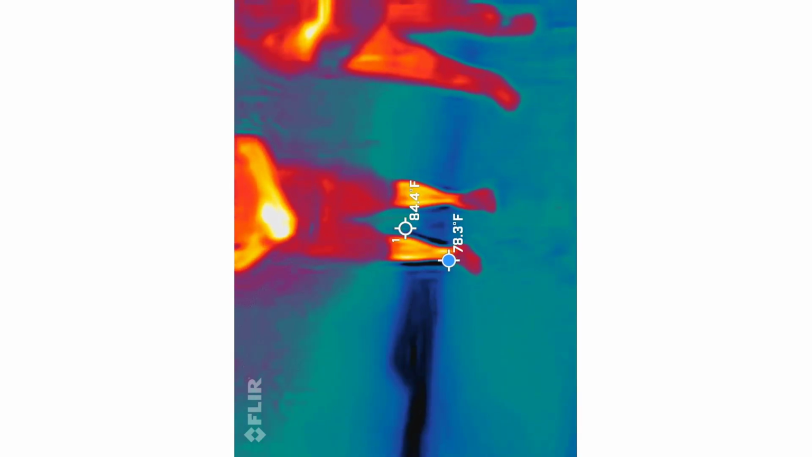Now, just we'll say 3 or 4 nights ago, we actually had it all the way up to an 11.7. Oh wow. Yeah, it went a little high.